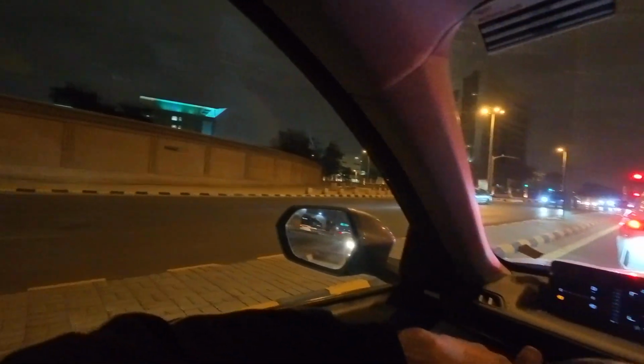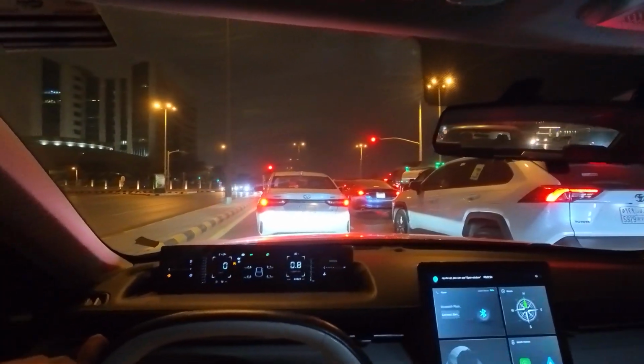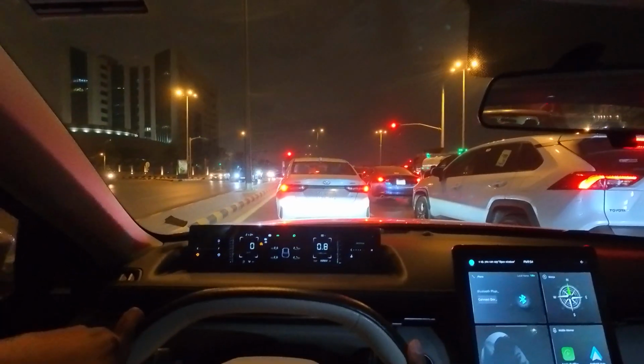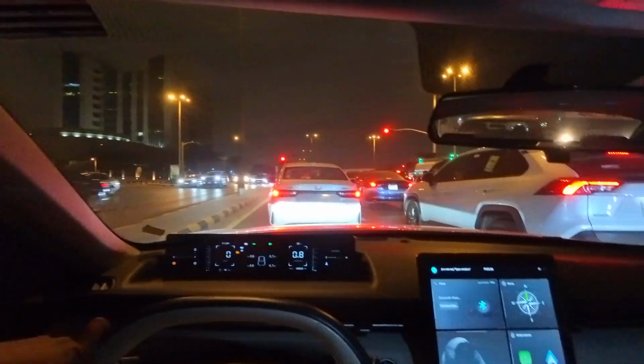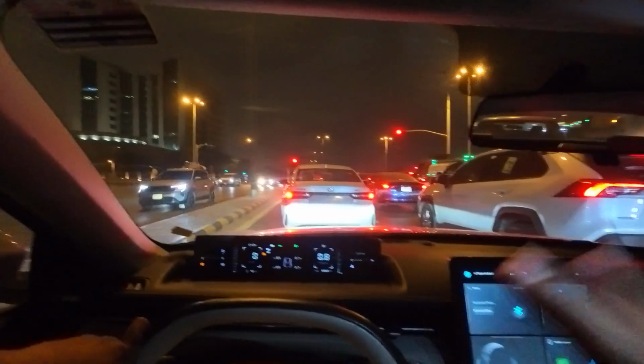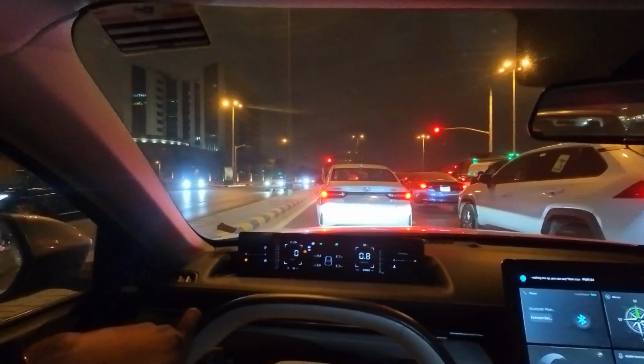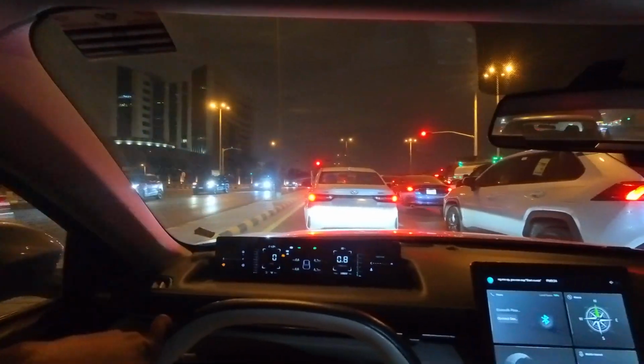But even on that, if there's traffic, you are gonna be driving rather slow. But here, even if there's a lot of traffic, you people are moving at the speed limit in most places, unless traffic is stuck. If it's not stuck, everyone is going the speed limit.